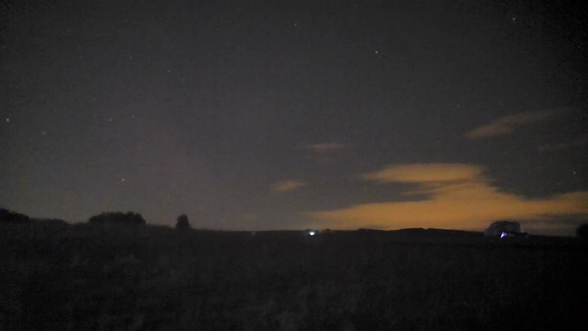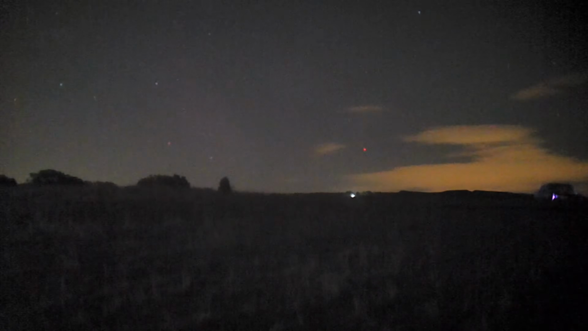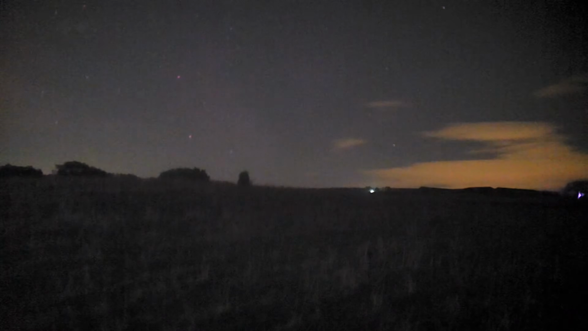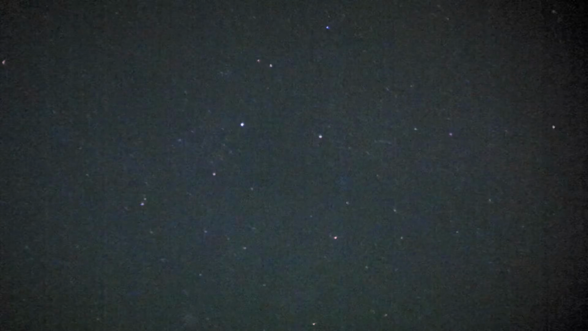There we go, it's on again, guys. It's gone back off. I don't know, no idea. So it's still a bit hazy, you can see a little bit of cloud around, and it's not crystal clear. Well, it's best. It is better than it has been.